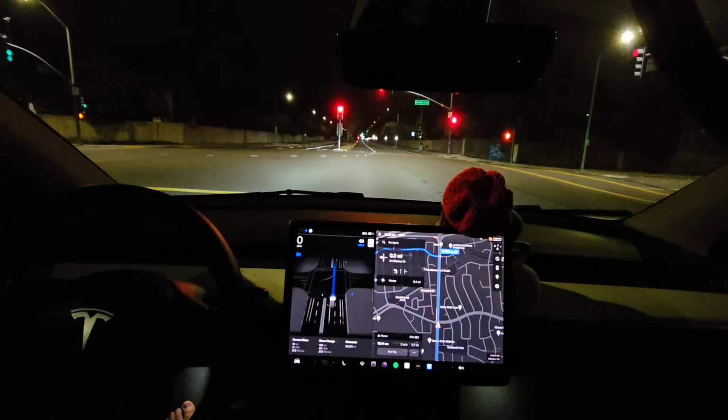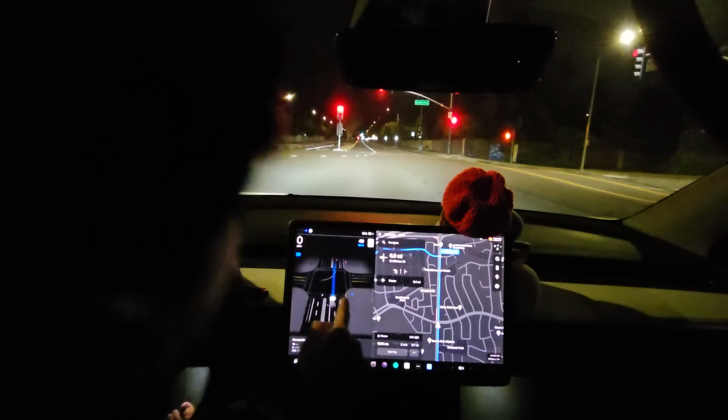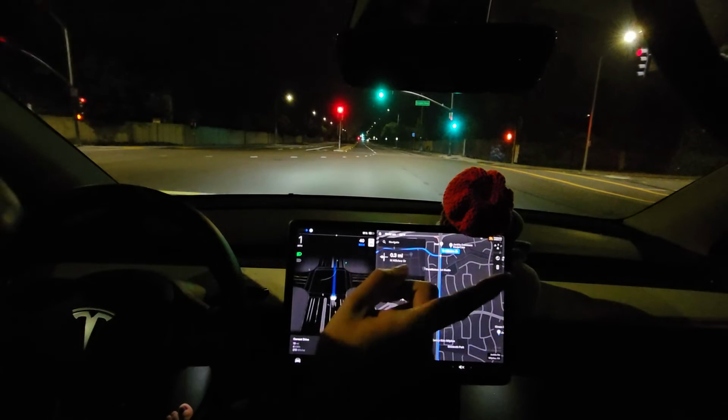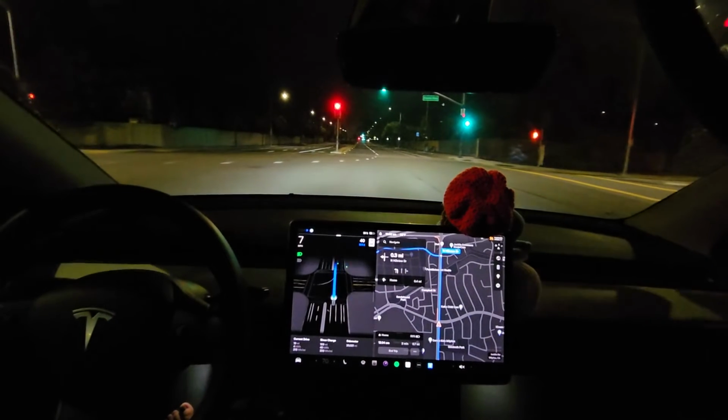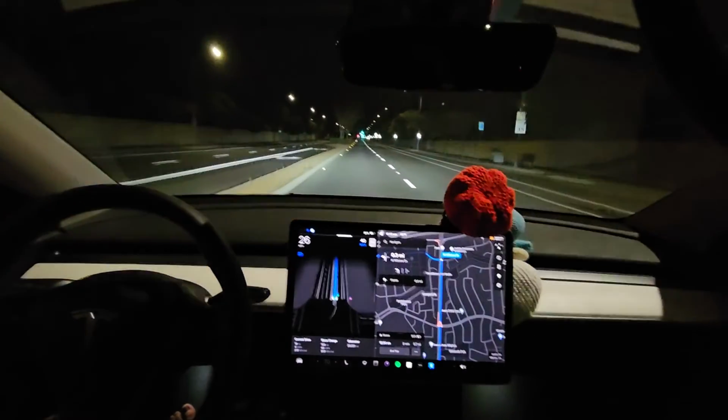All right. And it's seeing something there. Oh, that's the traffic light. So it's looking at that. Wait, it can see the traffic light on that corner? Interesting. So it was looking at that traffic light.